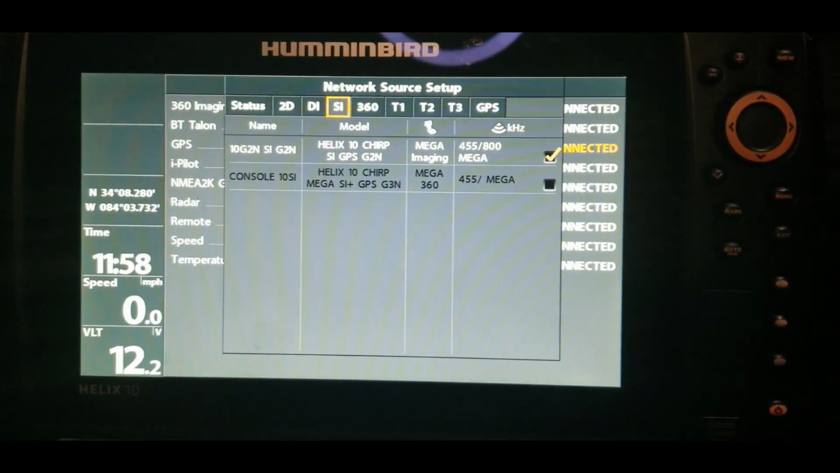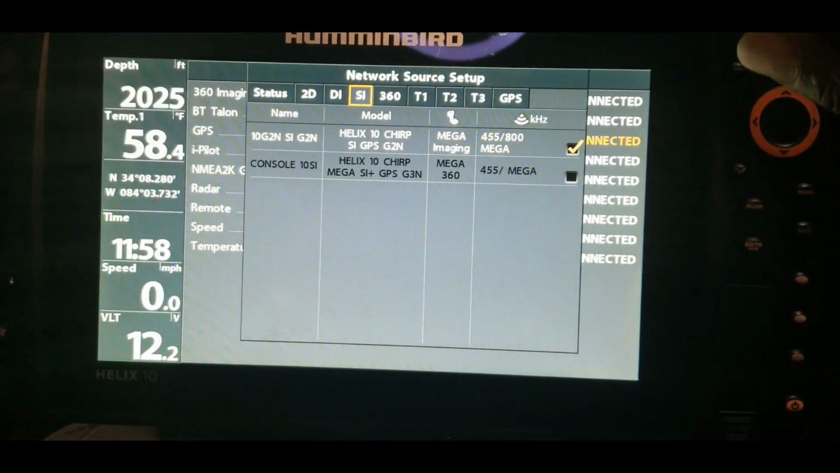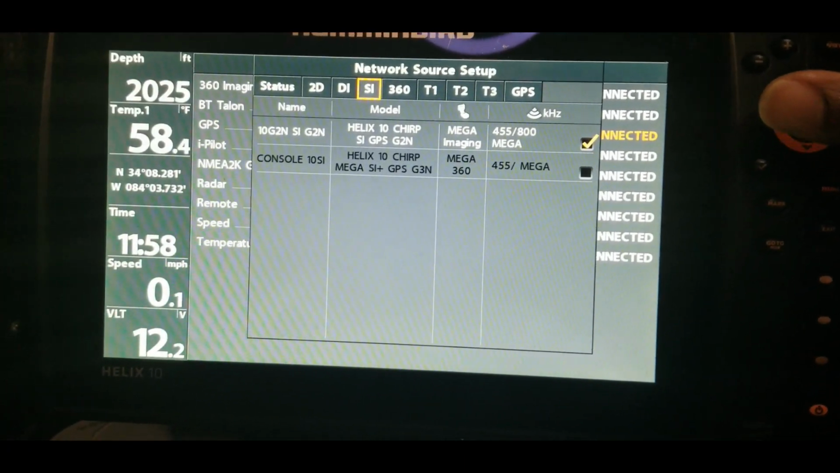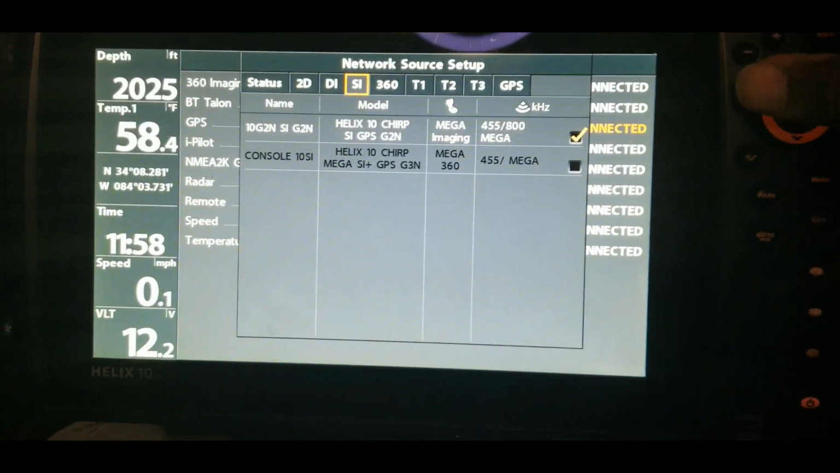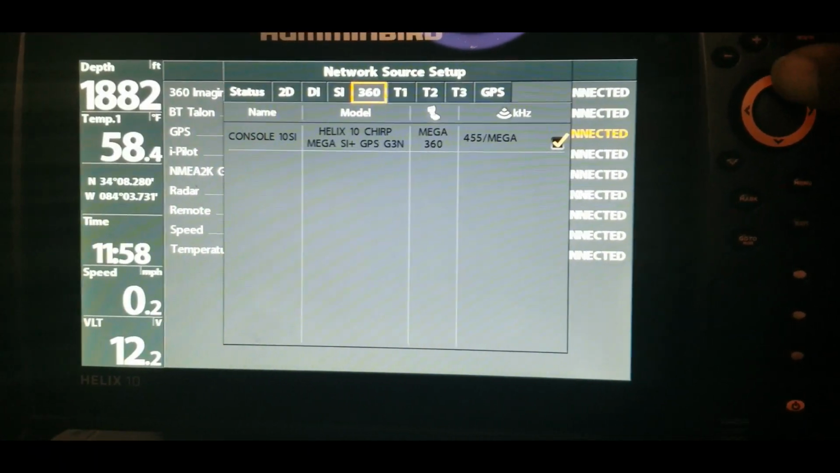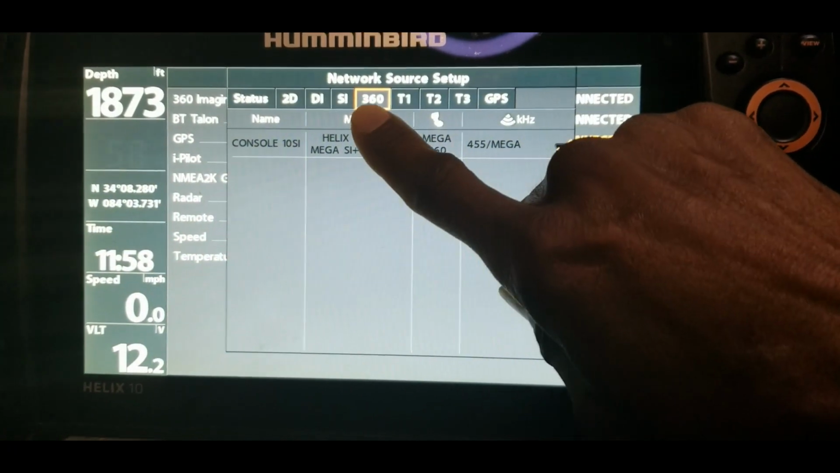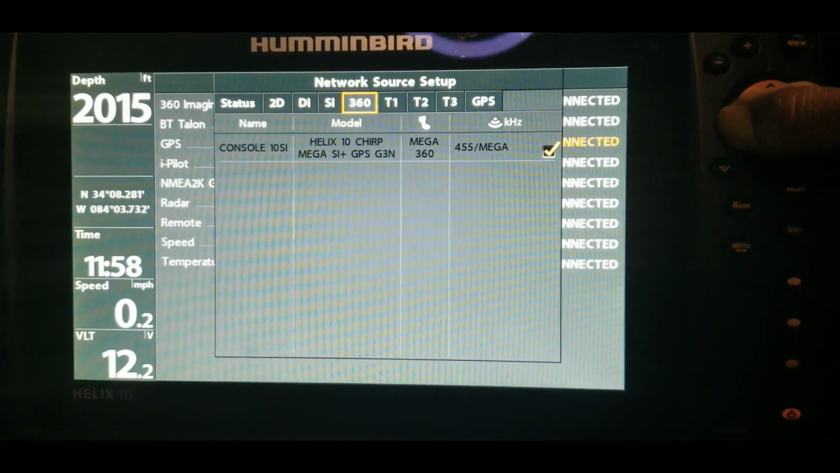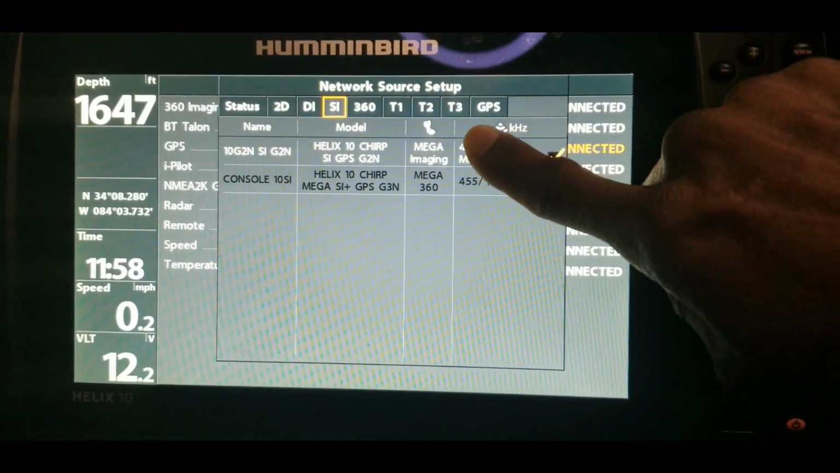But this tutorial is just to give you guys an idea and show you exactly where to go so that you can make sure that all of your units are set up properly and reading from the correct transducer. So for 360, that is going to be the 10 up at the front of the boat. When they are on the network, this will show. Like when you look here, you can see that is a white color.